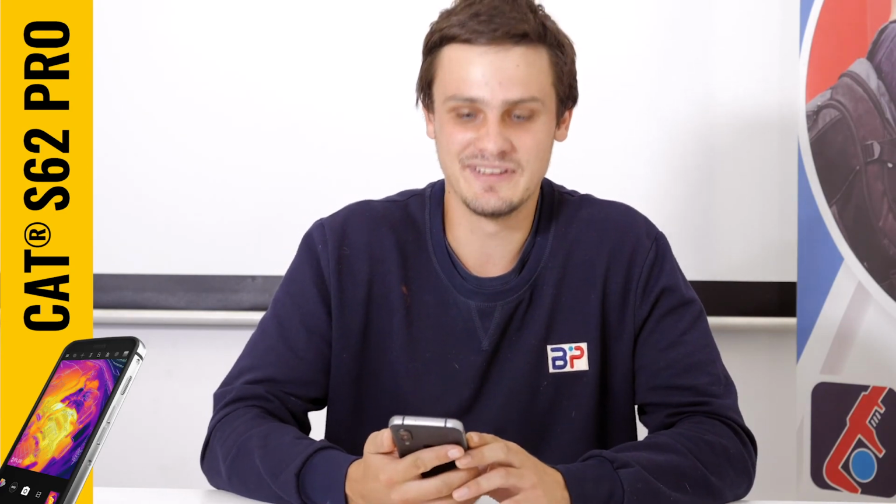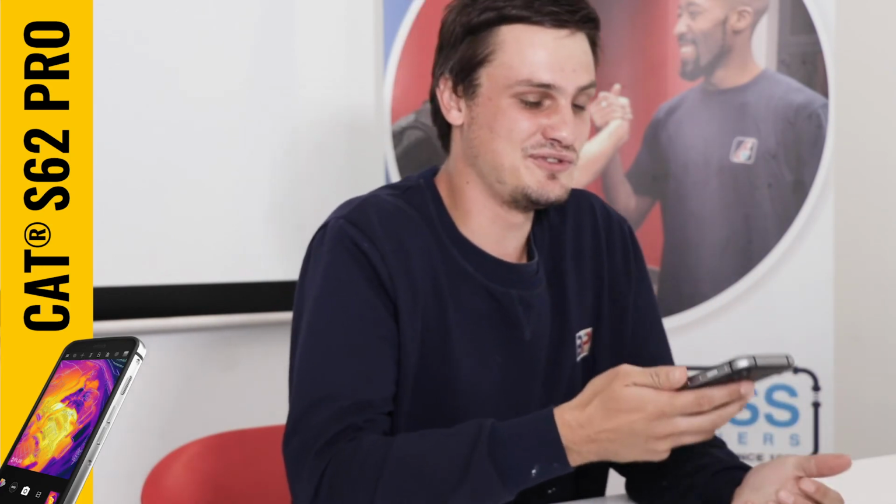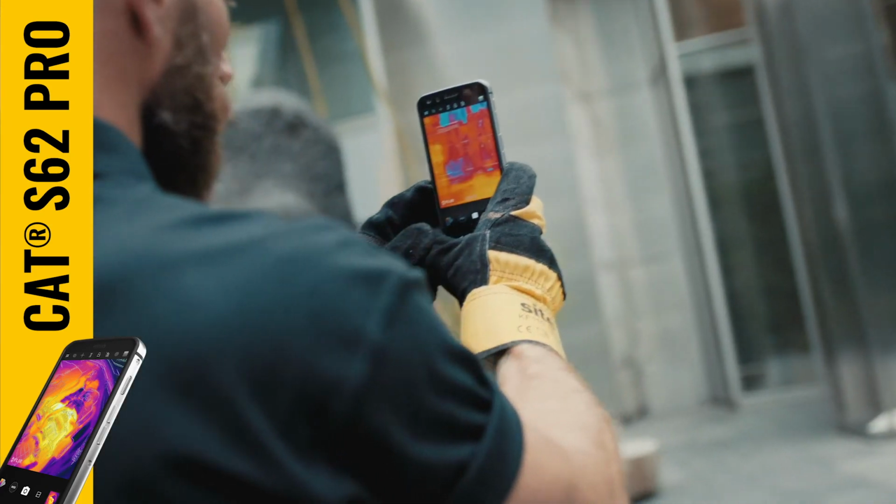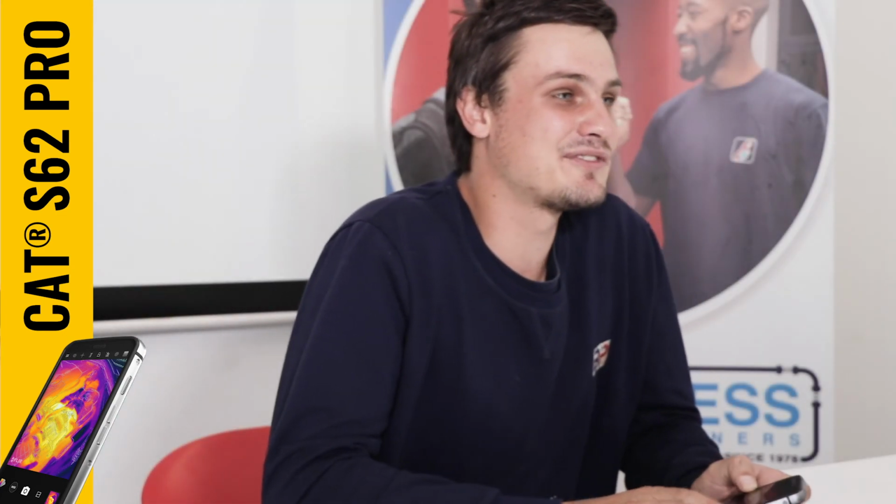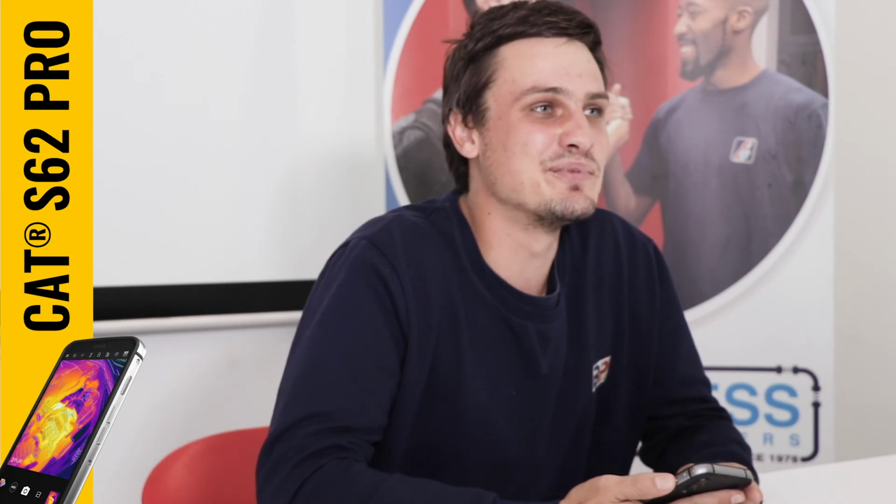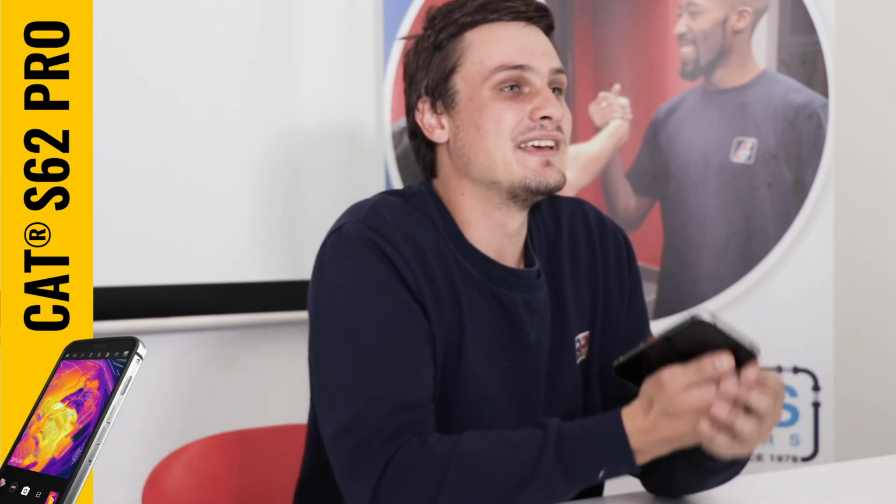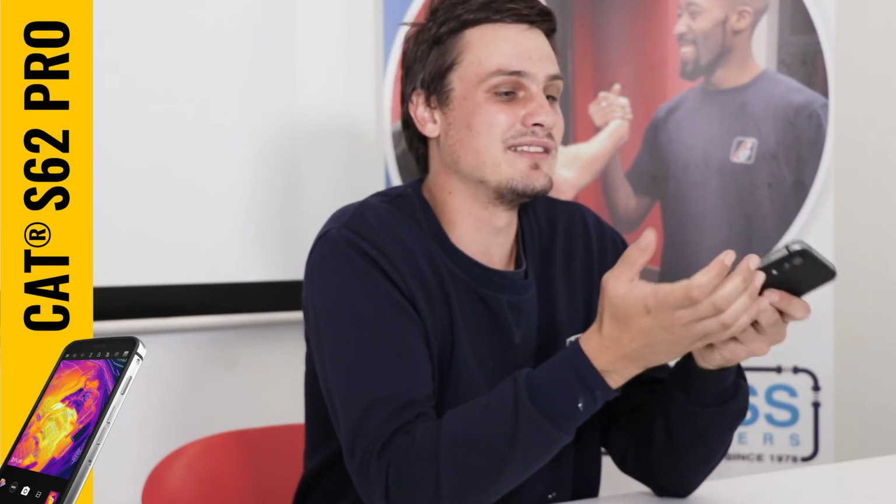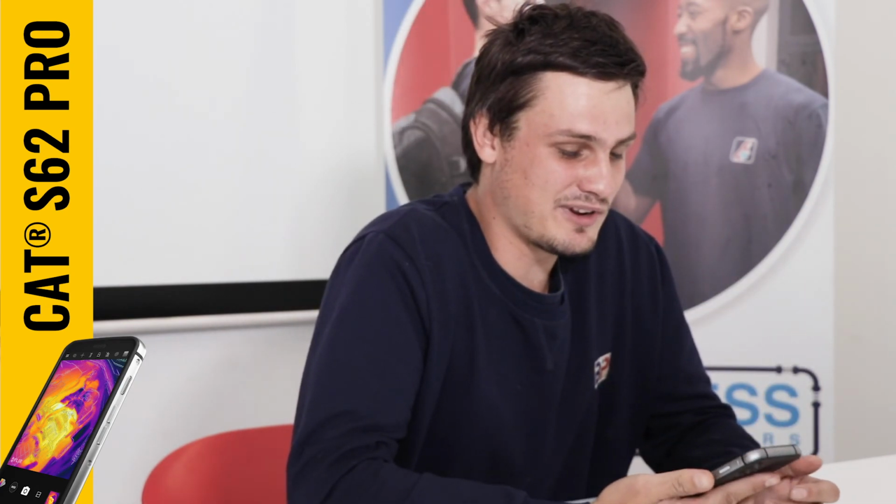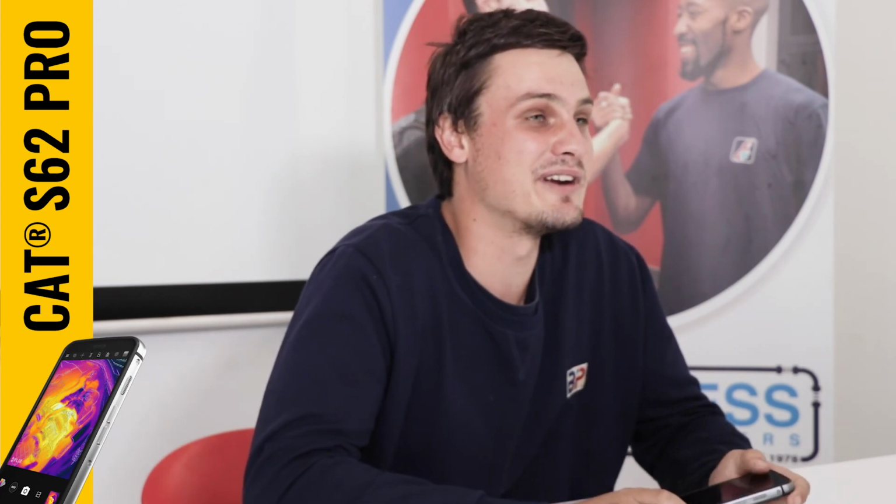This phone is awesome. And also, if you've got gloves on, you don't need to take your gloves off to use this phone. It works perfectly with the gloves on, and that's any gloves. I've tried several different gloves on it just to see how far I can push it, and rubber gloves work on it. Even the material gloves meant for welding work on it, and it doesn't get stuck at all. It's like you're using your hands to use the phone. It's actually quite a brilliant feature.